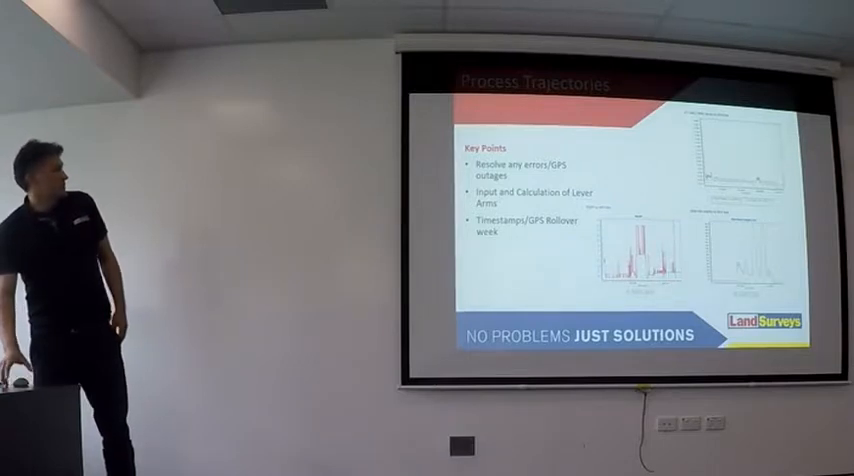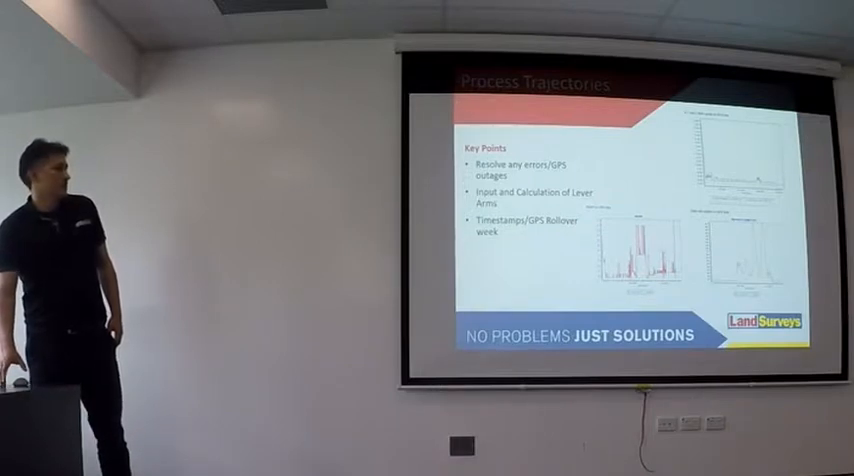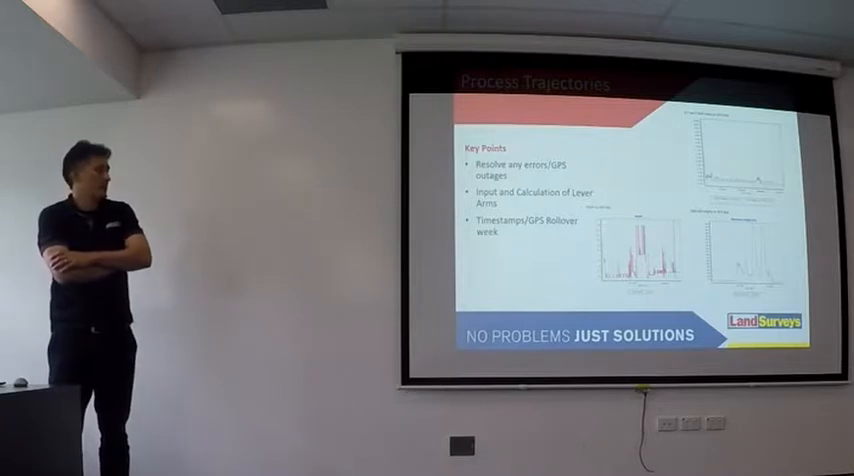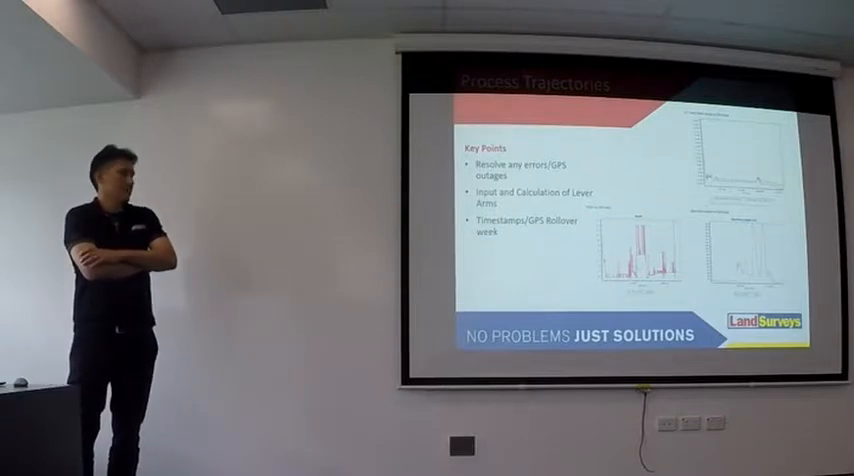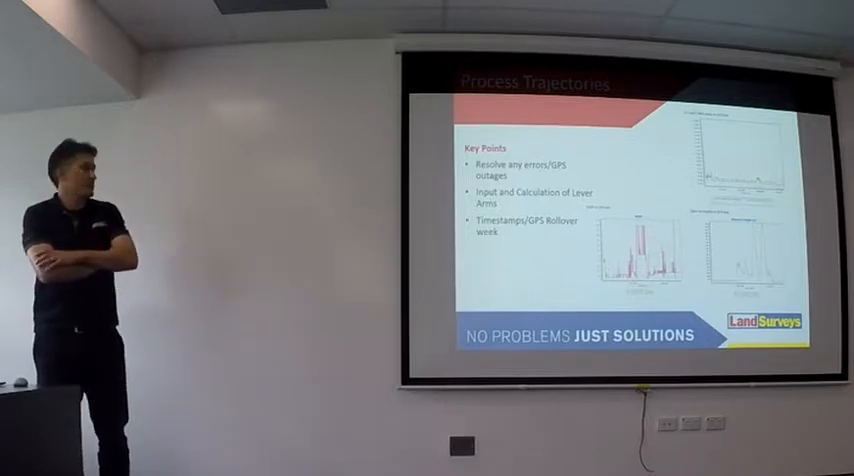At this stage, we're looking at resolving any GPS outages, inputting the lever arms, and making sure there are no problems in the capture process. So if you've been working on a Sunday and you've got a week rollover, or your image timestamps are out, you'd resolve them at this stage. Or if you've got a problem with the positioning of your sensor on your aircraft, this is where you'd sort that out.